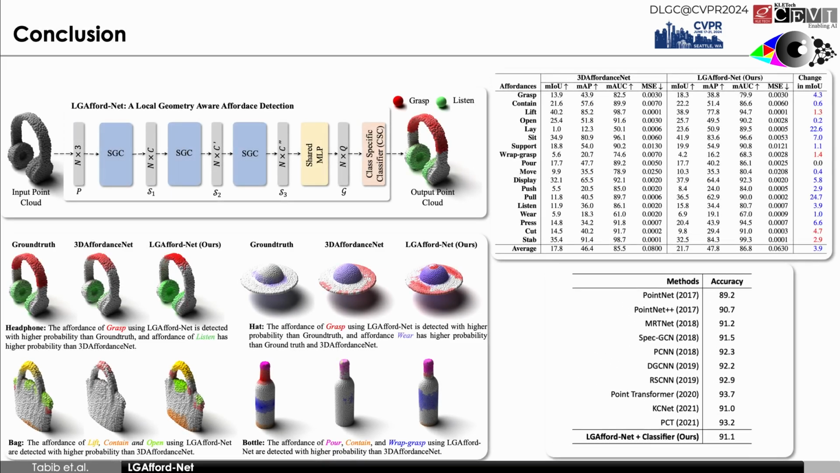To conclude, we propose LGAffordNet, a local geometry aware affordance detection network for 3D point clouds. We demonstrate the results and compare them with SOTA qualitatively and quantitatively. We also discuss the challenges in the dataset that affect the model's detection. We also demonstrate the generalizability of LGAffordNet on classification.